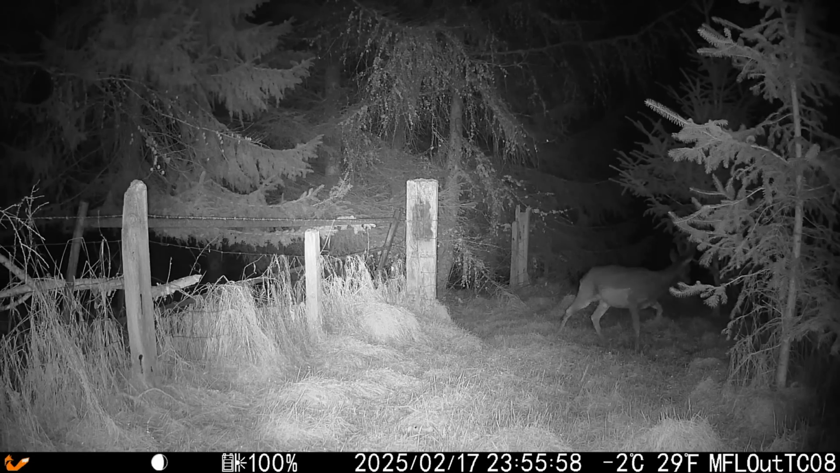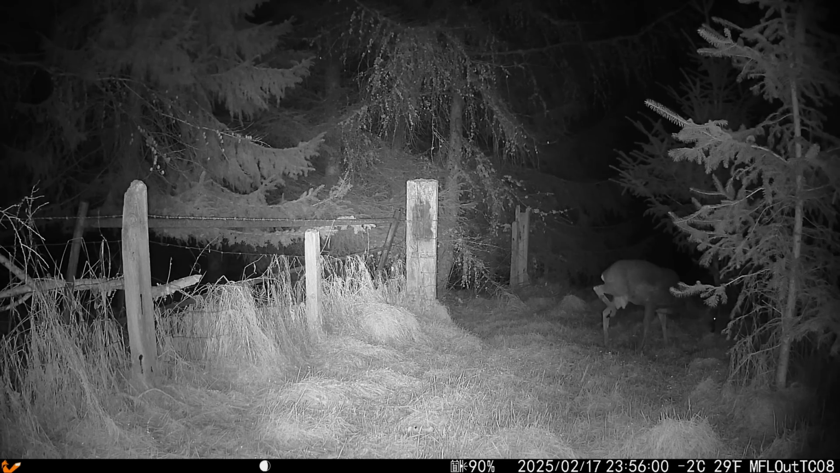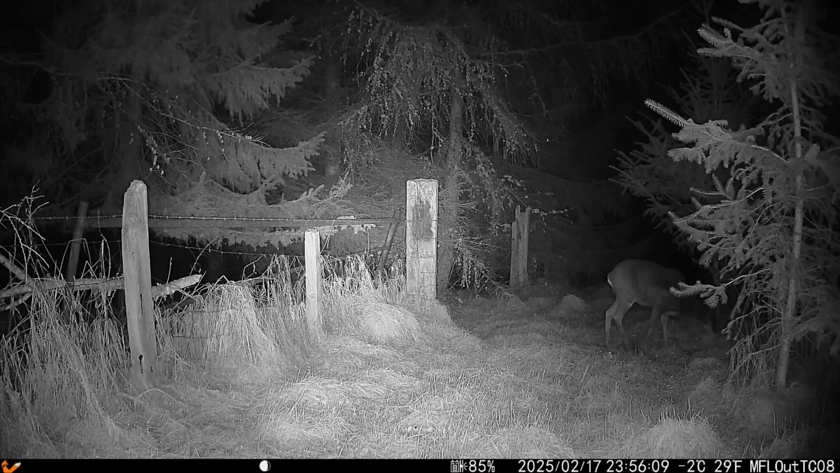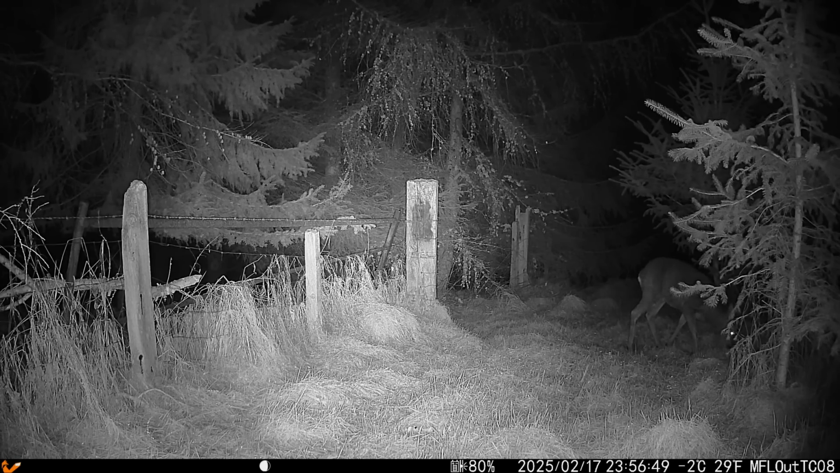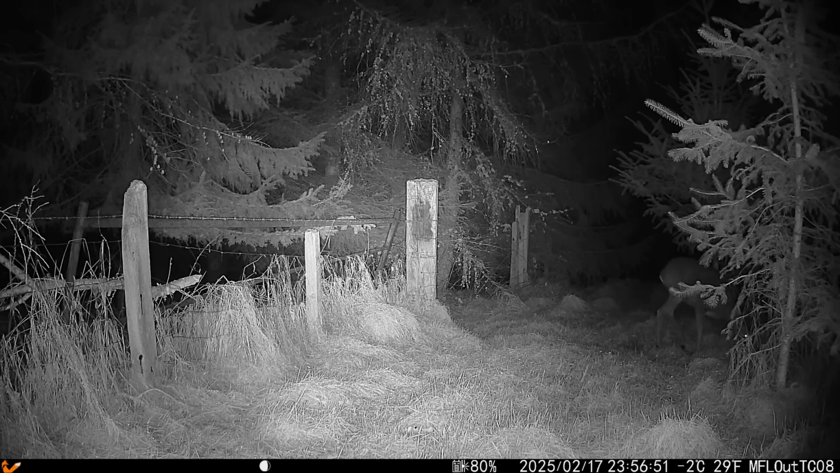Another row, and -2 degrees. Oh. And there we have the roebuck feeding. I think it's probably the same one that we saw during the daytime. I'm sure the doe will be around somewhere. I've got to say, I'm really impressed with the picture quality both day and night so far on this camera. You can just make out that buck's in velvet. They're in velvet from between December to July, and then they tend to shed the velvet getting on for the back end of July.